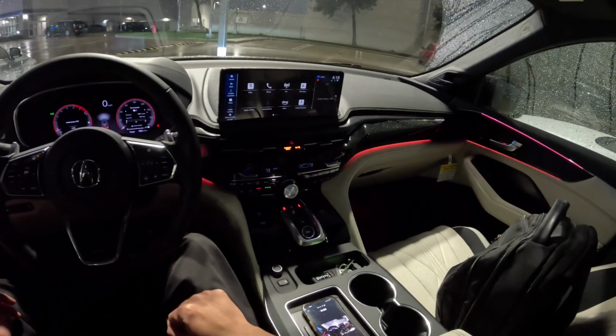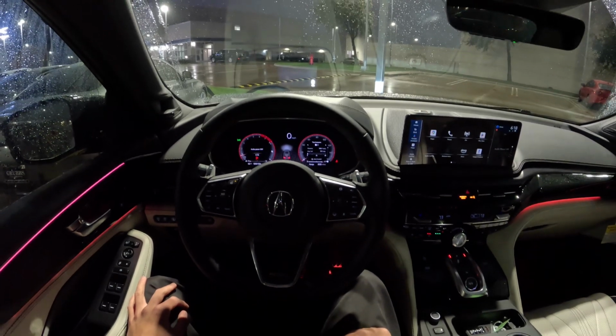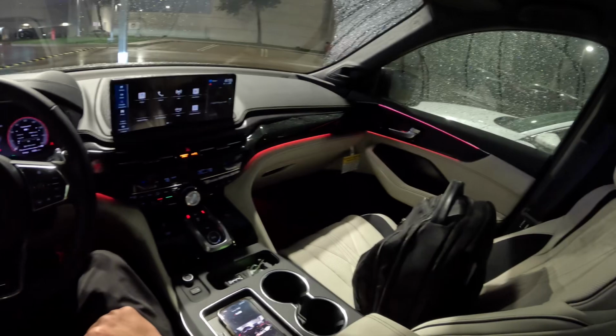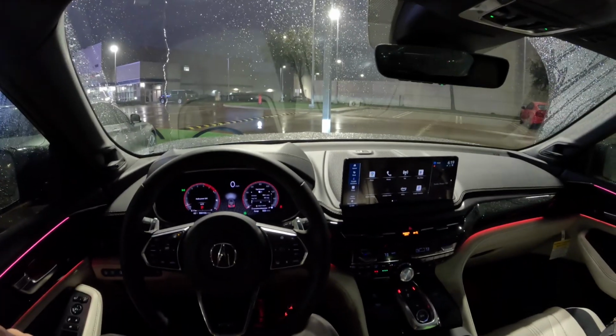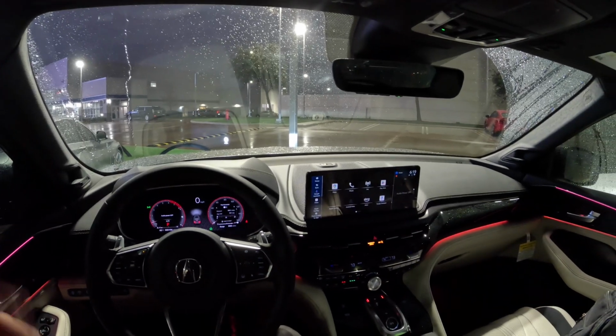So MDX Type S, 355 horsepower, 354 pound-feet of torque with a 3-liter turbo V6. Here are the ambient lights. In the interior, massage seats are on. You also have the black Bang & Olufsen speaker grills. Purpose of the night drive is it's going to be a quiet drive after this point, just to see how the vehicle sounds and feels on the road.